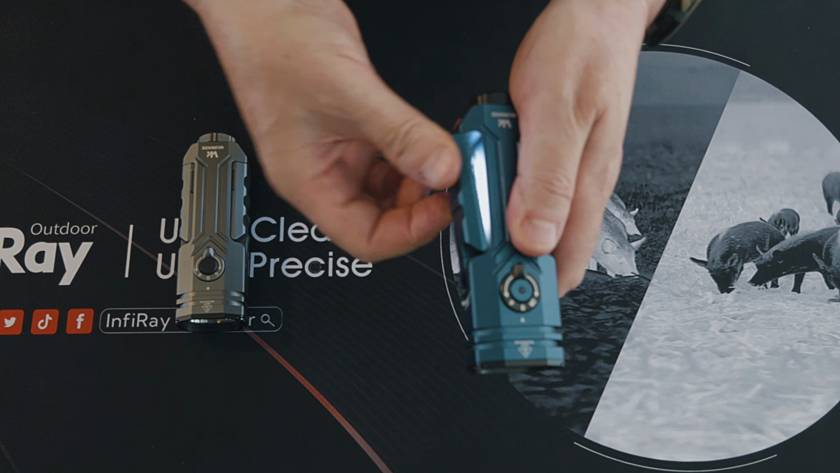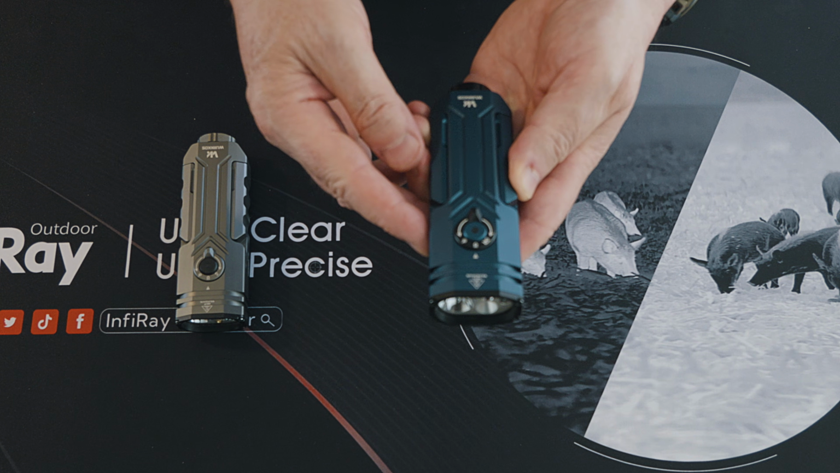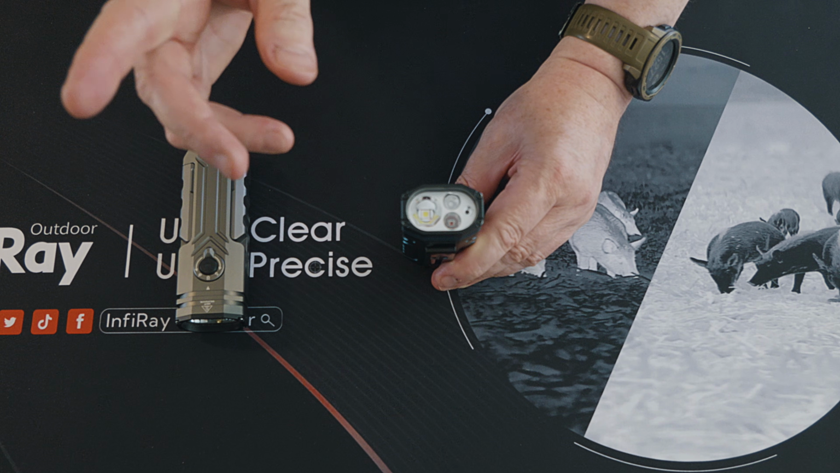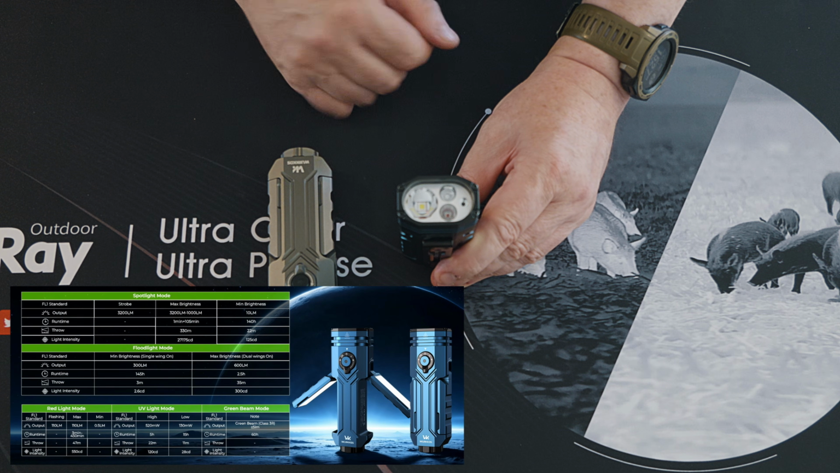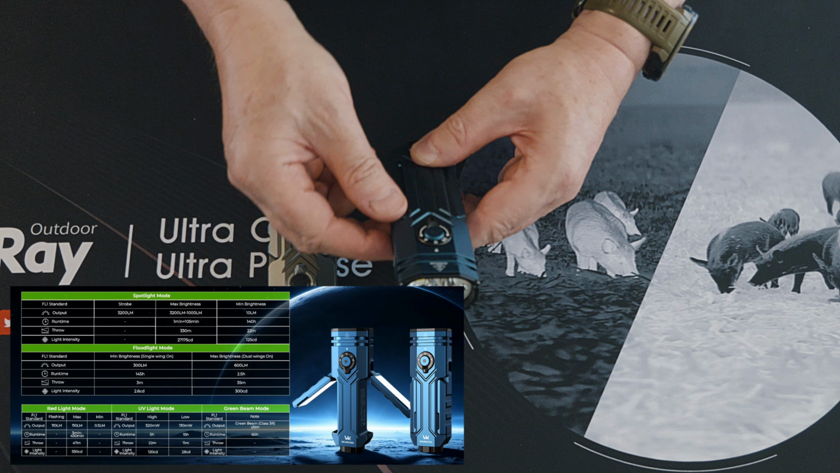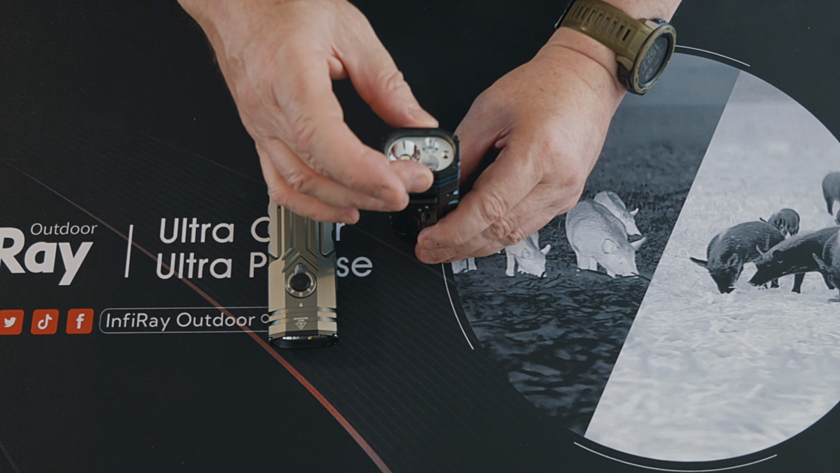And you just turn that round and click them, and they switch off automatically when they click back into place. So I'll put the specifications of the torch on screen now. I'll just run over the benefits again. Now you have movable arms on the side lights. You now have a red LED.